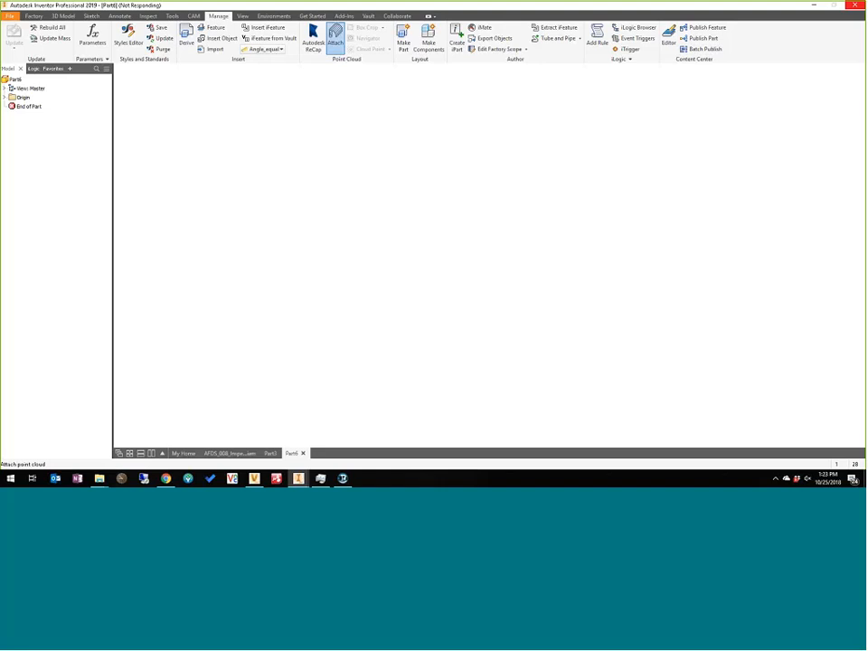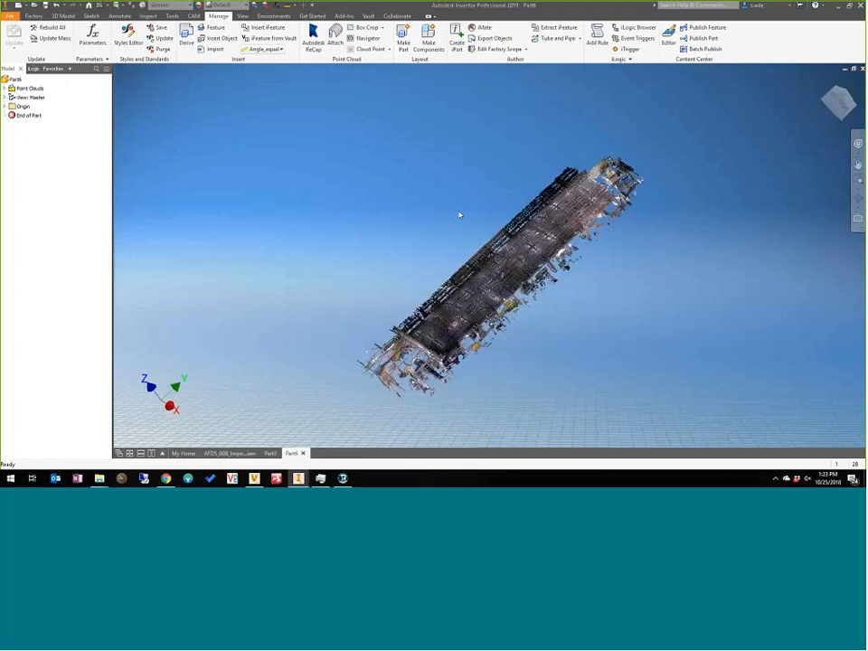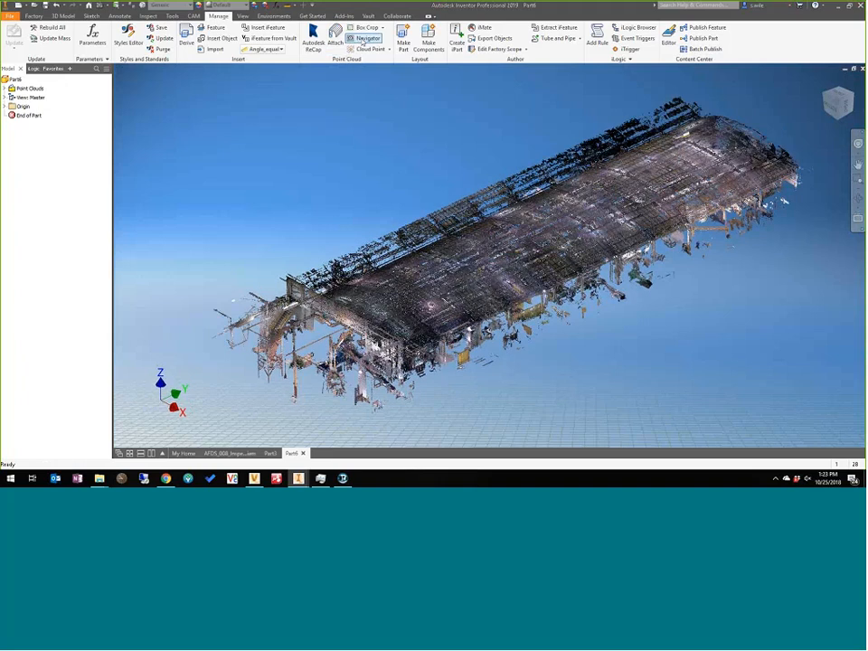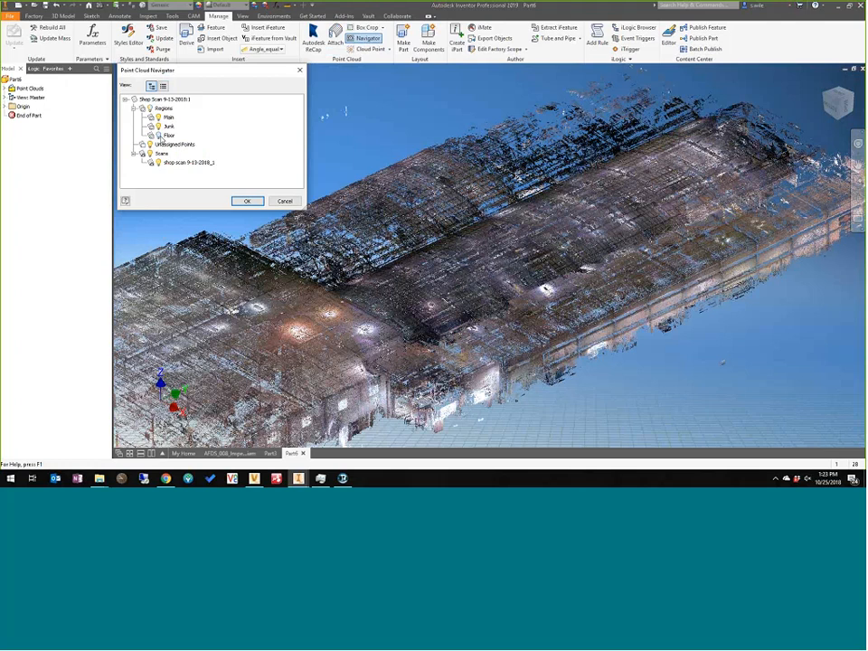Because when you create your drawing views, the point clouds don't show up. So there's my factory. And if I go to my navigator, since this is an RCP, I can see all the stuff that I cropped out. I didn't delete it, I just cropped it out. So there's everything, including the floor.